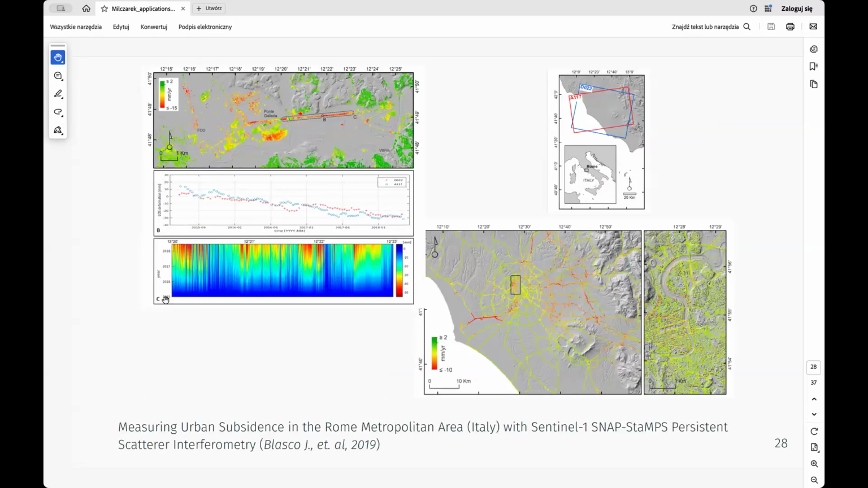And the last example is also very interesting. This example involves the Rome metropolitan area. The authors used more than, if I remember, 100 or even 200 SAR scenes to build a citywide, what we call a health scan of Rome's land surface.